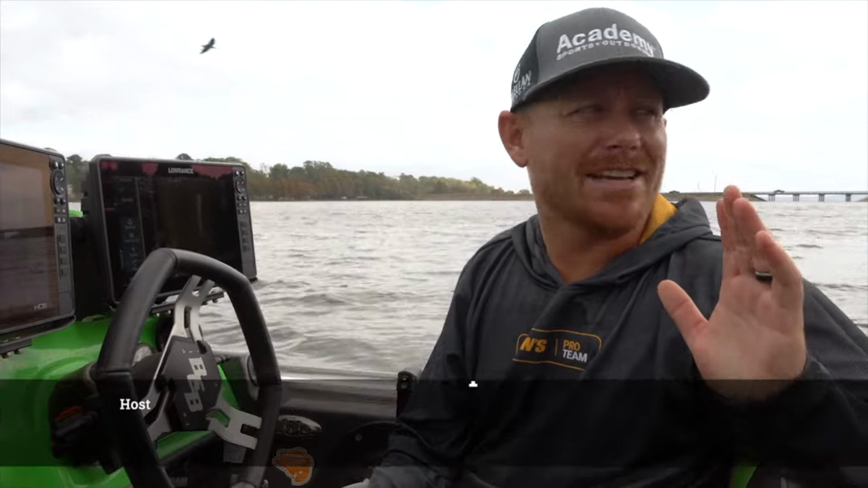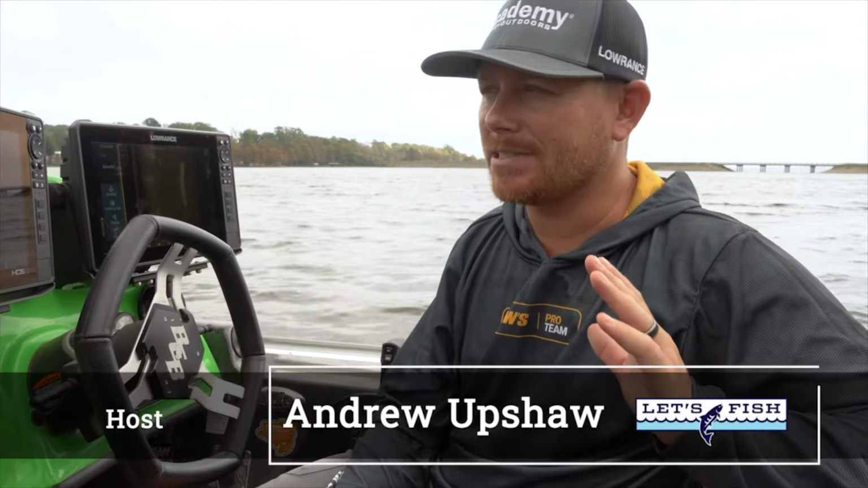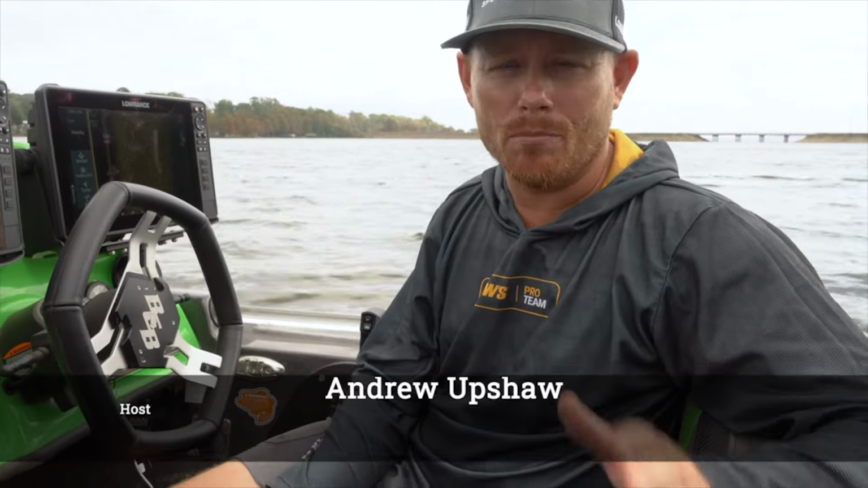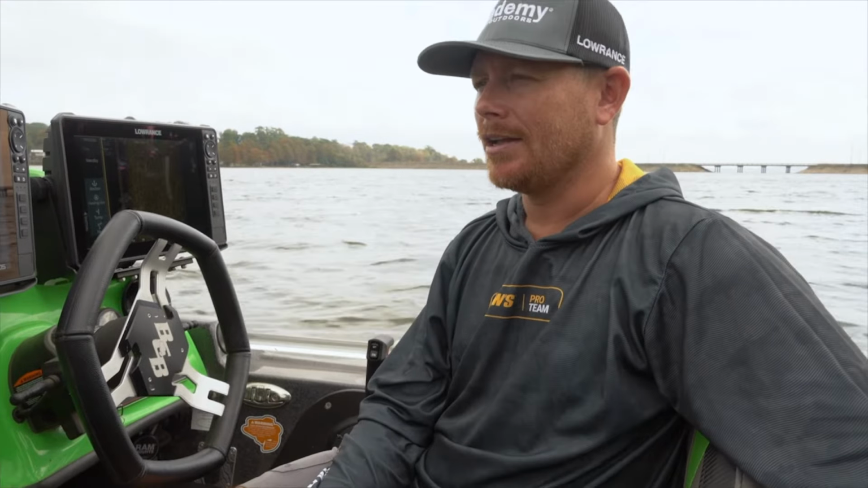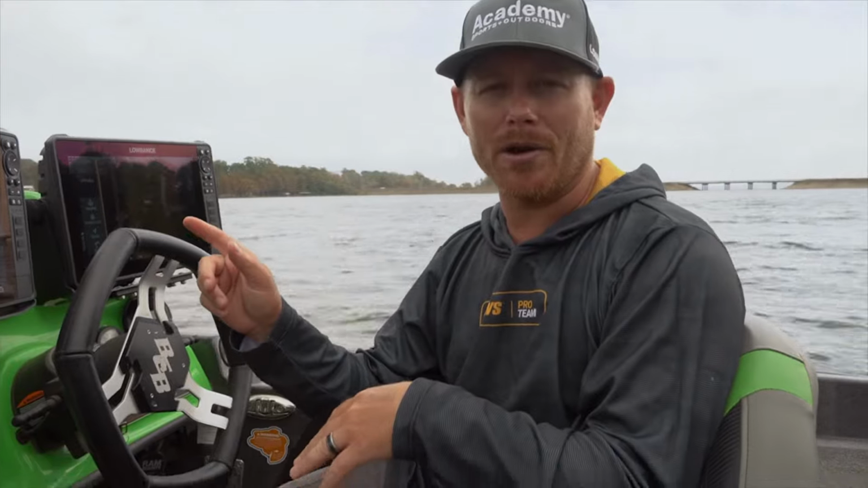All right, guys, I gotta tell you about one of the coolest features I've ever seen on a depth finder, and let me tell you, it's gonna save you so much time on the water. You know, one thing that I used to get so aggravated about is when I'd be graphing along and I'd see a spot that looks so good, and I'd drop a waypoint on it, and then I'd drop my trolling motor and try to get back on it, and it was like an act of Congress just to get back on the exact spot that I marked the waypoint on.